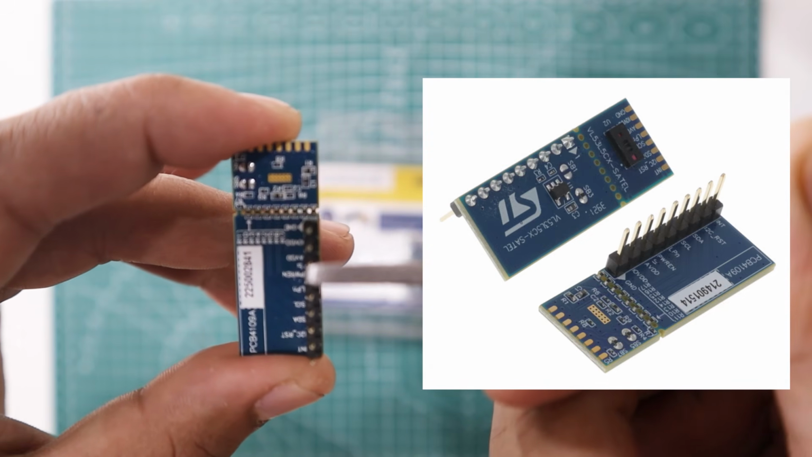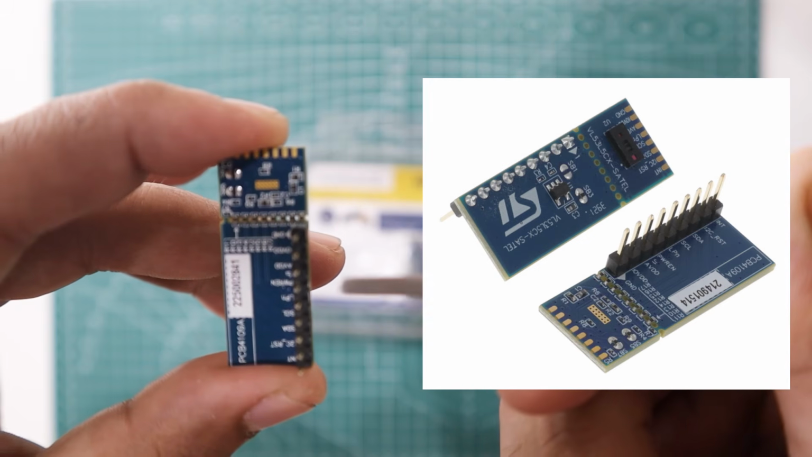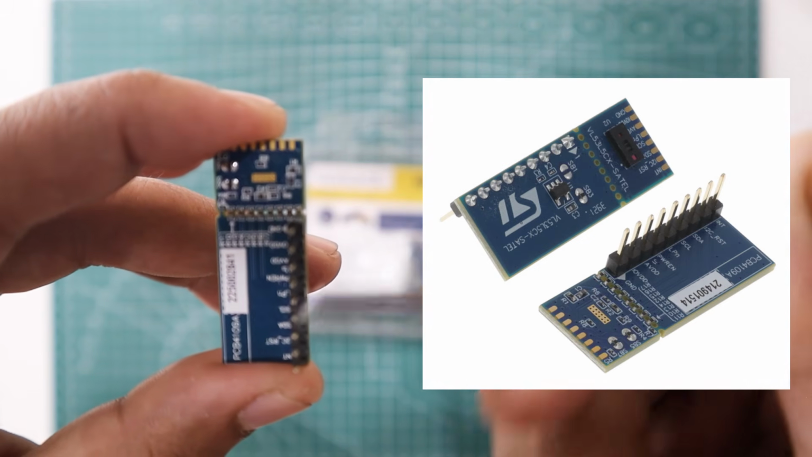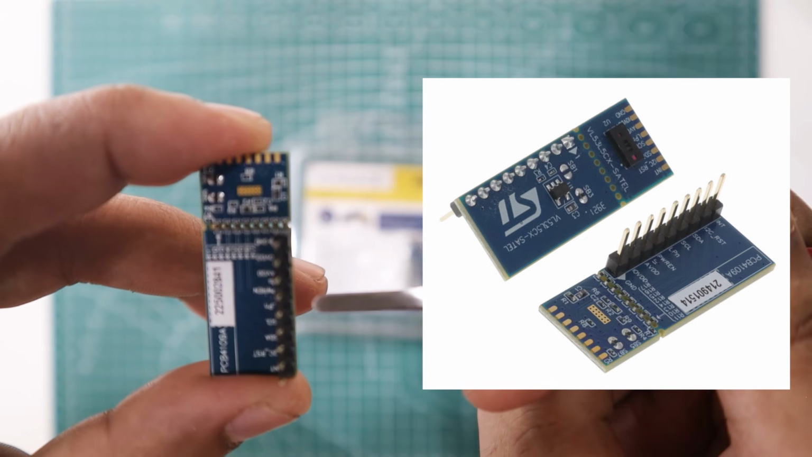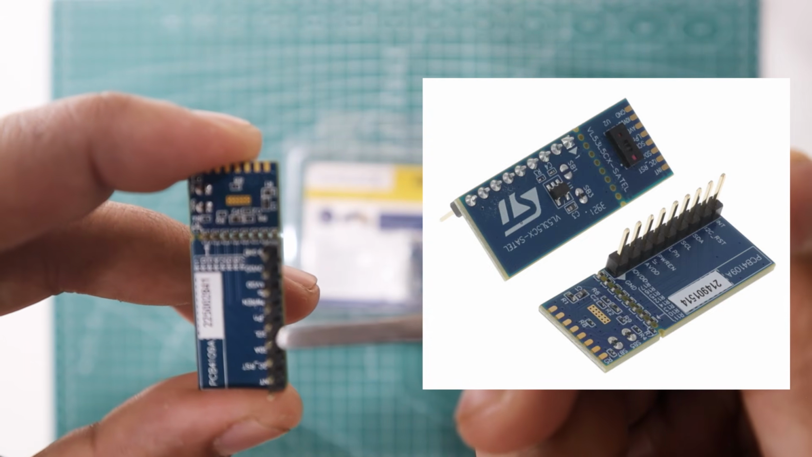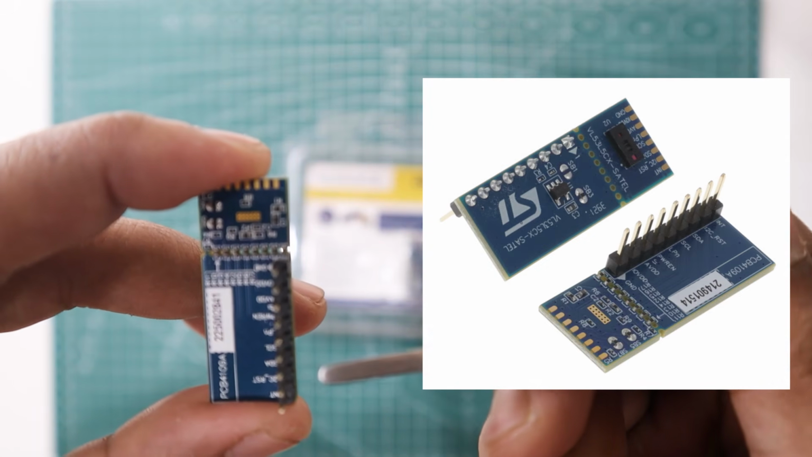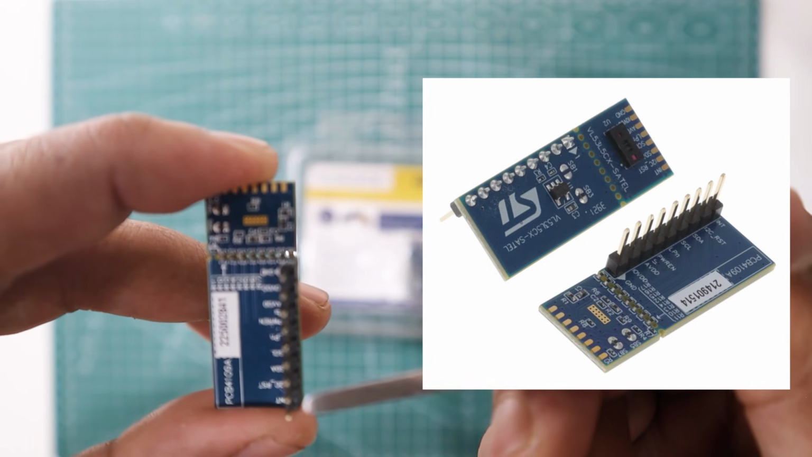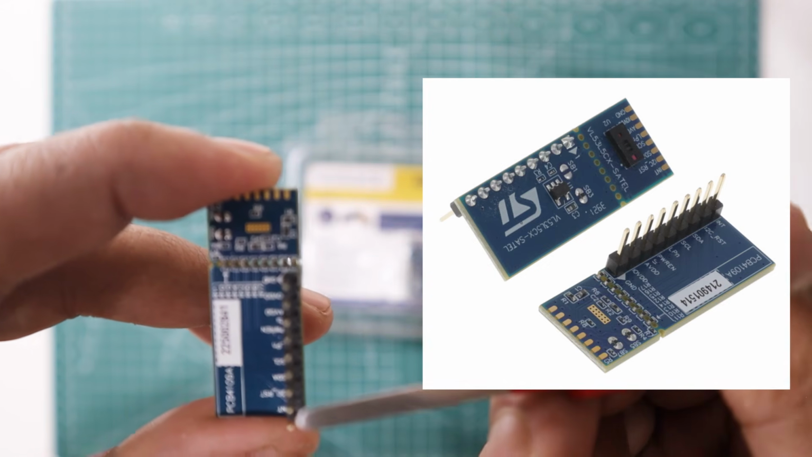These two pins support up to 3.6 volts. Don't provide 5 volts, it will not work, and it is going to burn the entire PCB. Then we have the LPN pin, which we'll need. LPN will be used to turn the sensor on and off, and then we have SDA and SCL, which is I2C. These two we need to connect with our ESP32, Arduino, or Raspberry Pi. These are the major pins we need.